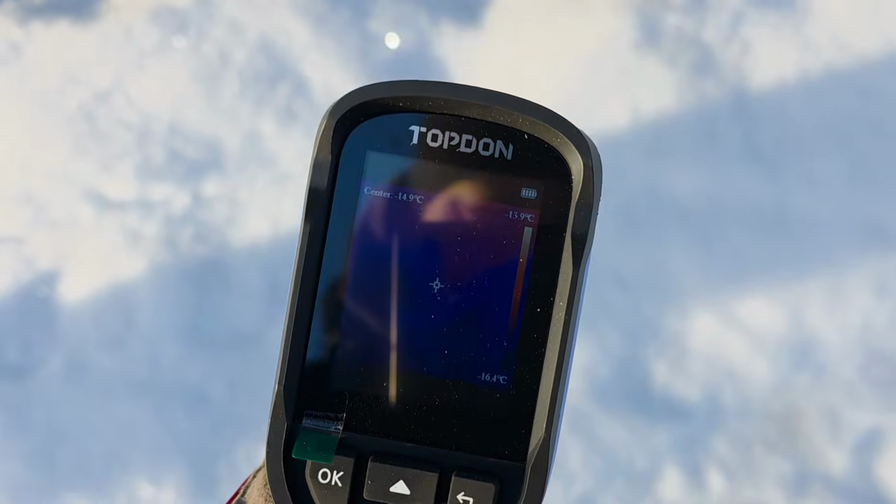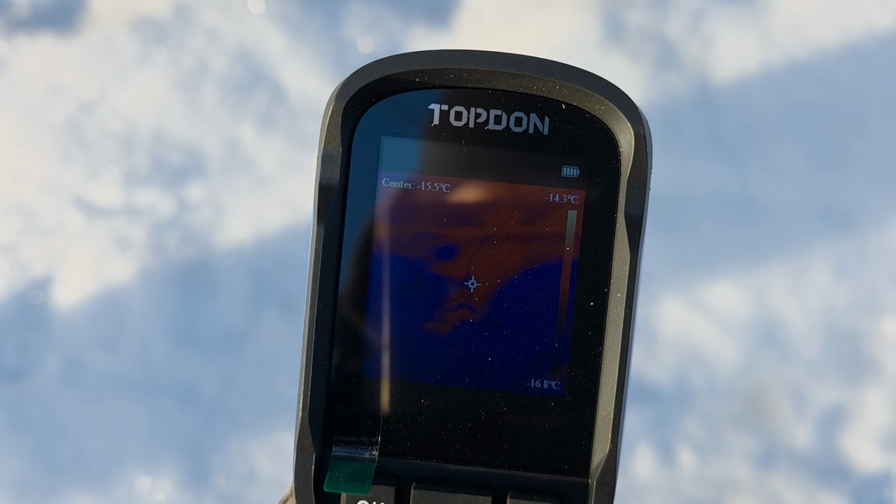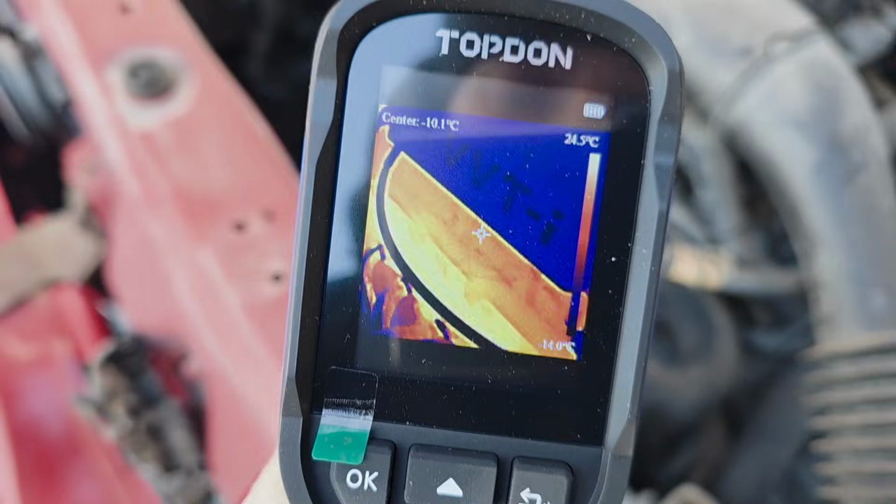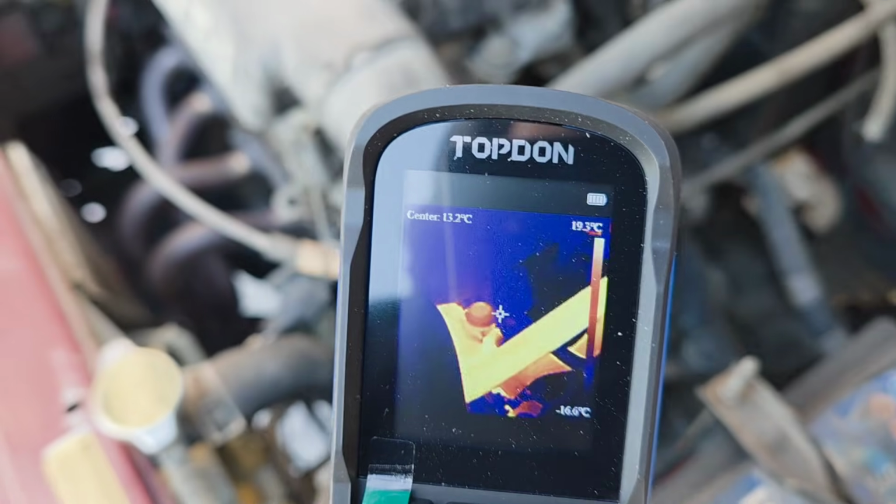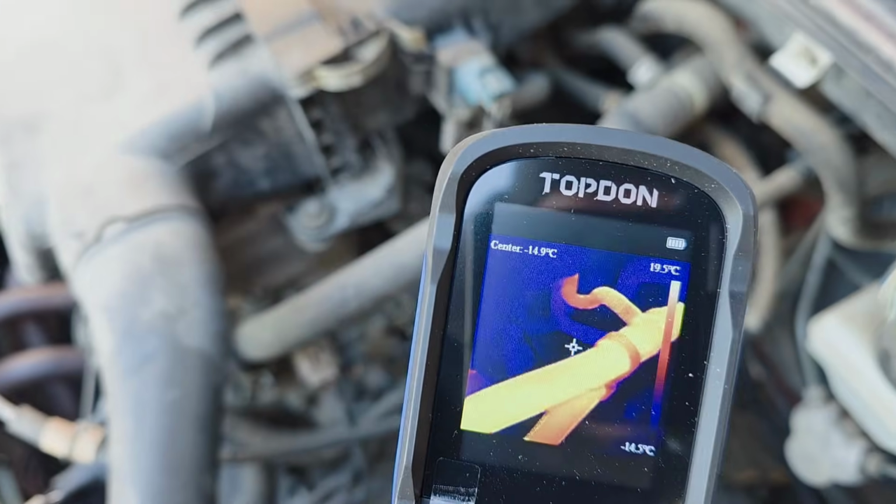If we compare on the snow here, it says -15. But yeah, you can really see where the engine heater has been doing its work. You can follow the pipes and the hoses here. You can see that hose is really warm.